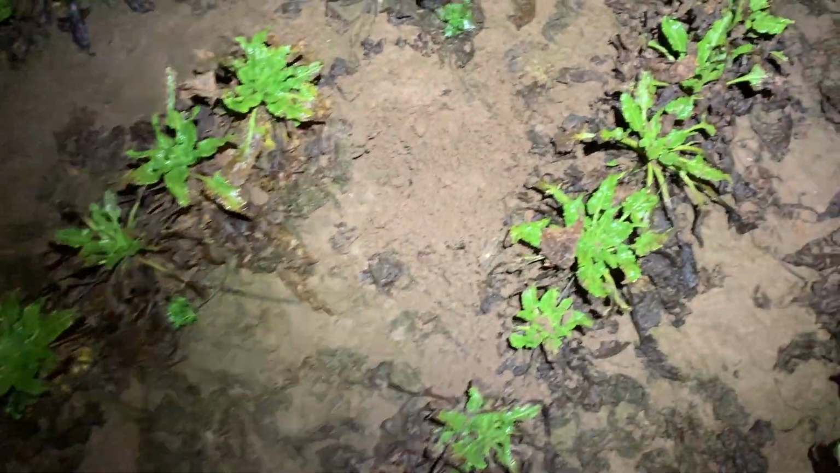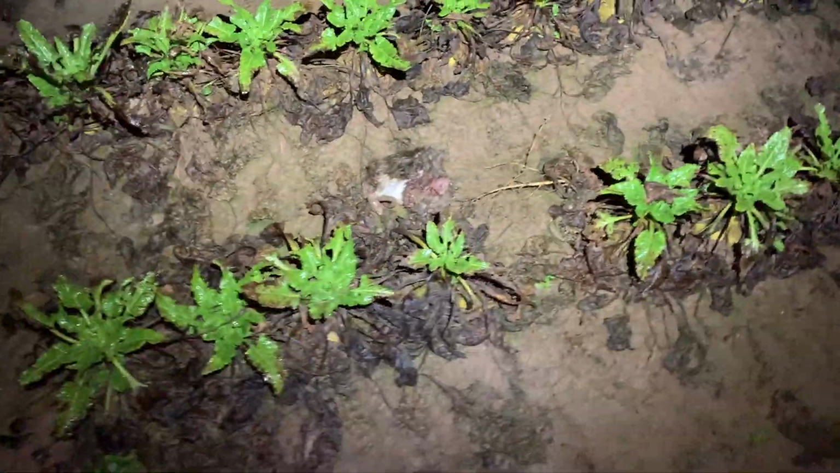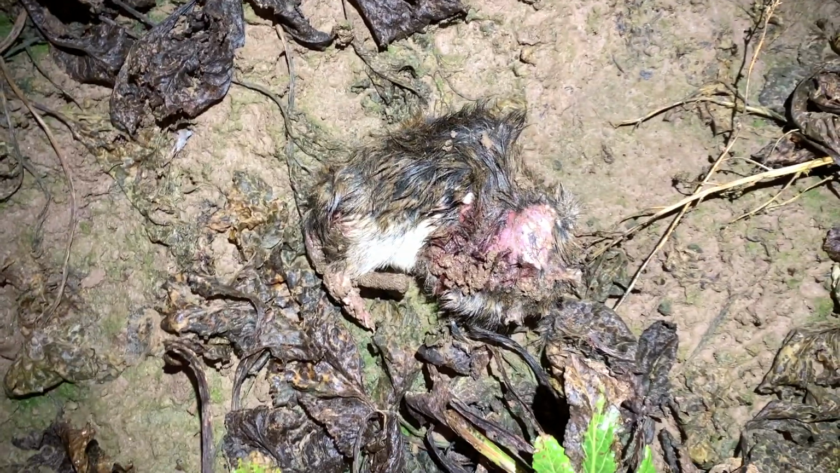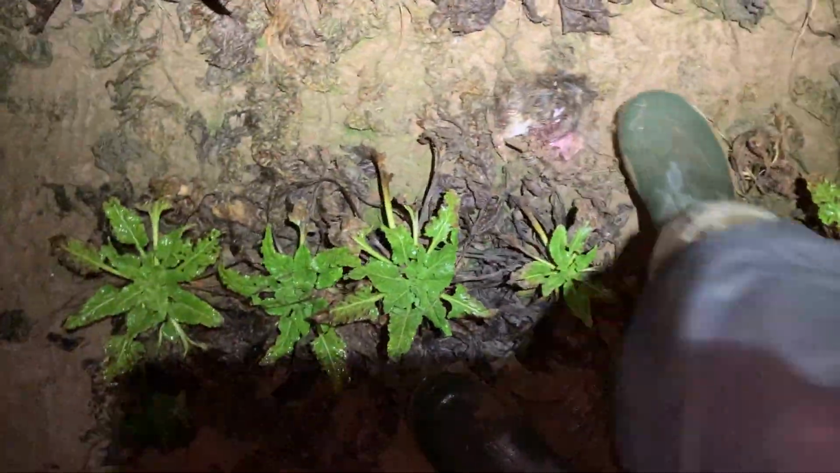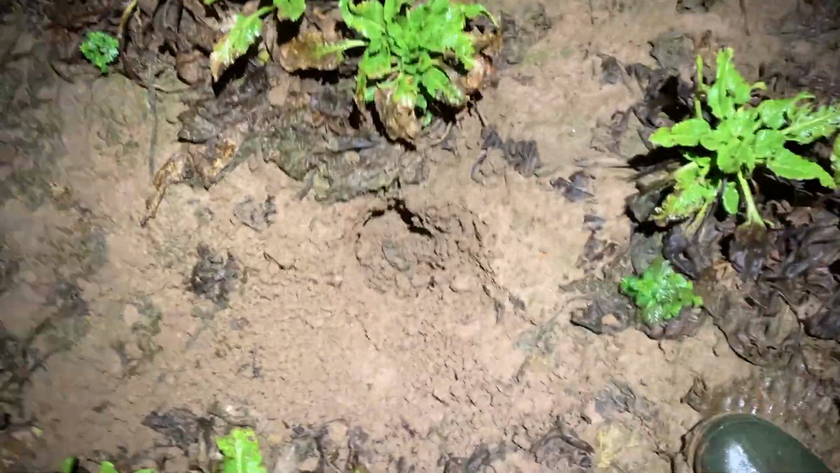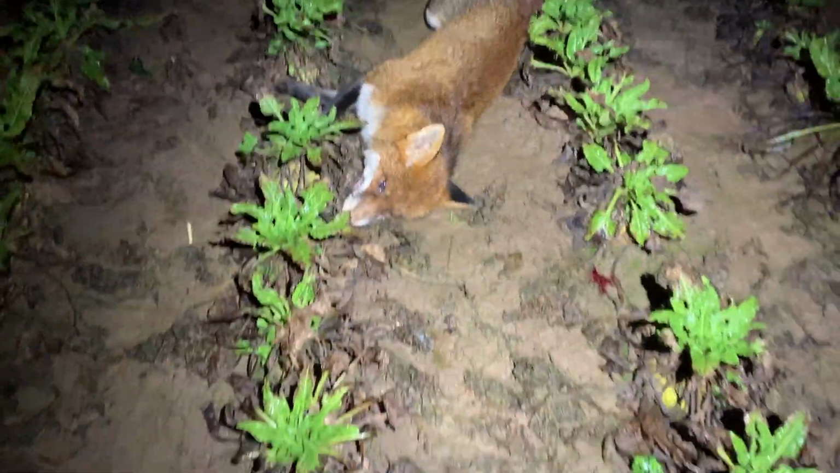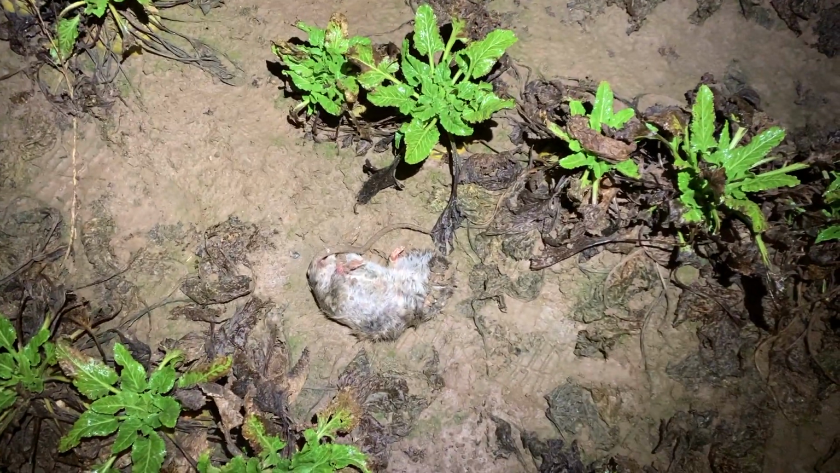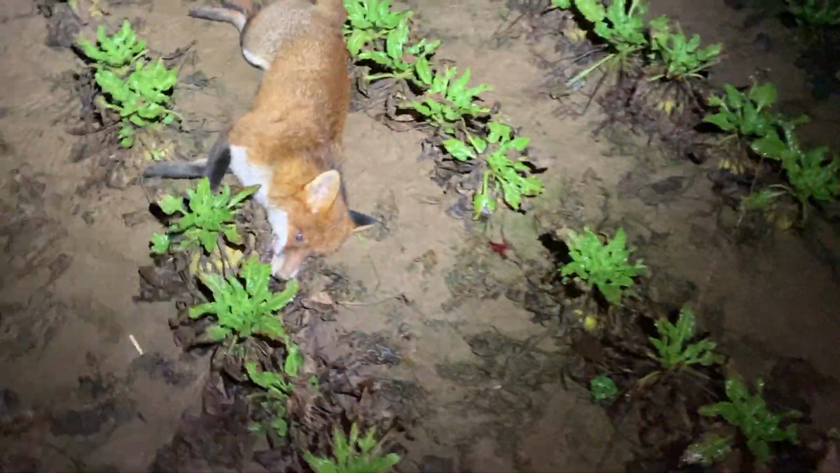Now, Rick said she just caught something. Look at that, look. She just... I bet that rat was digging there. Bit manky. She just had that rat out of that hole, look. Good sized rat. Good looking vixen.